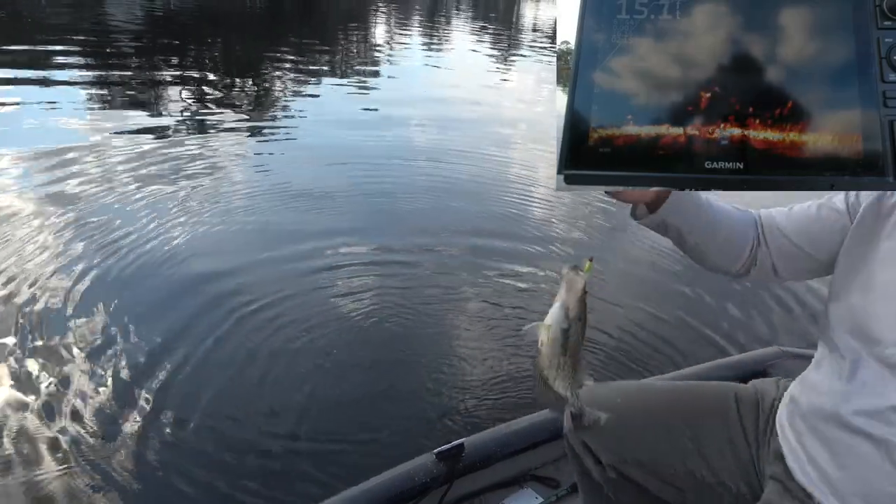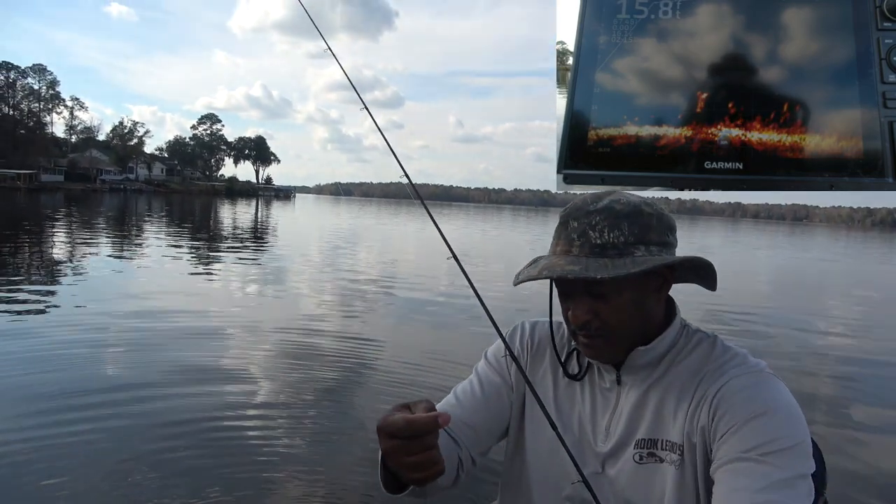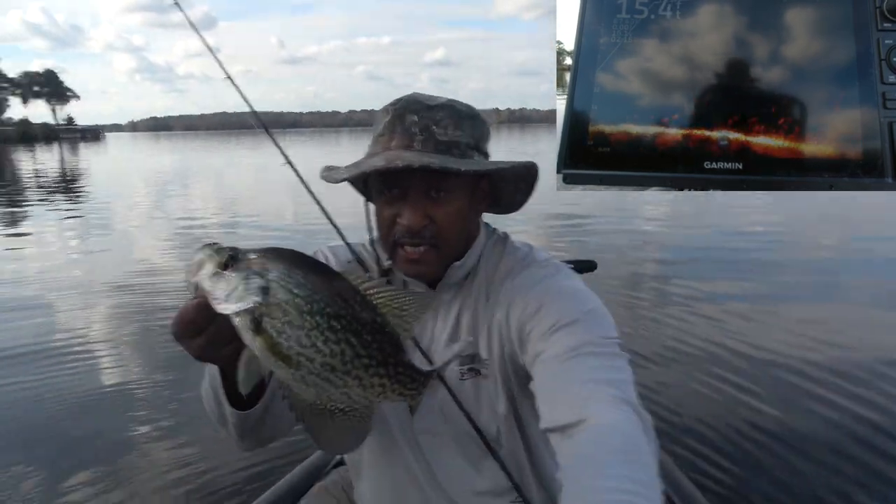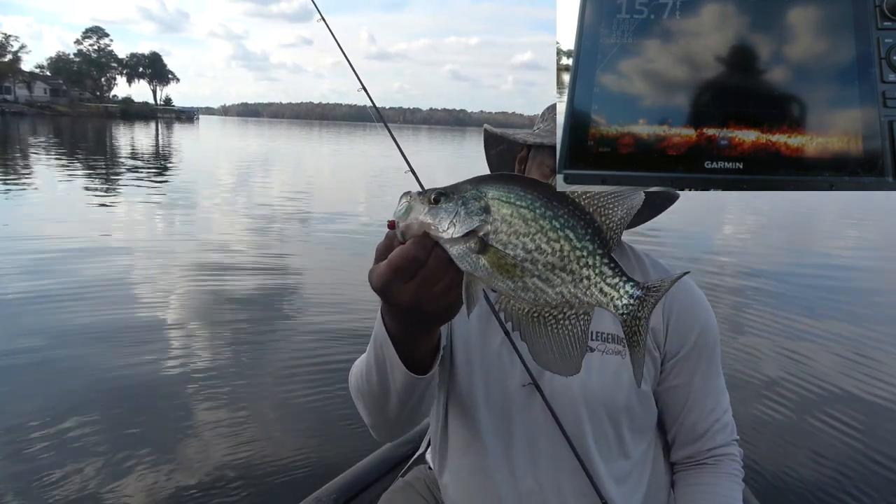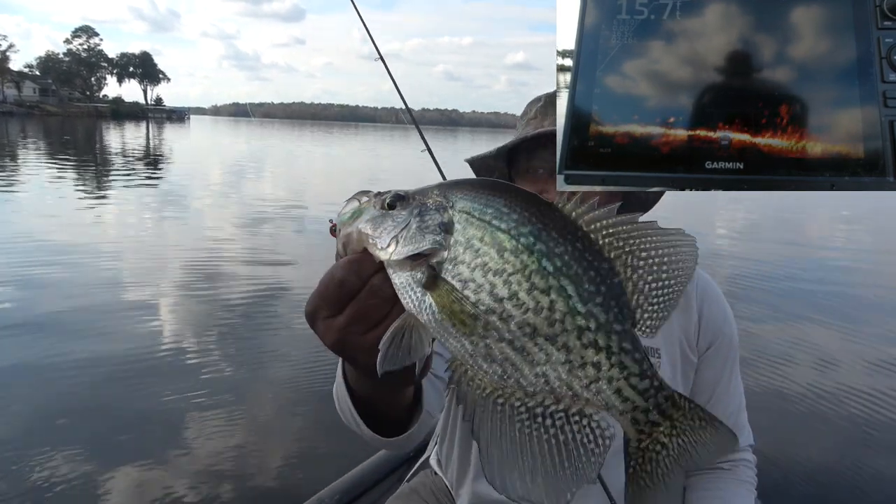Look there. Now, ladies and gentlemen, that's a nice Lake Tarquin crappie there. I'm going to go ahead and set up here real quick, throw them back there in the live well, but I don't know, pound 4 ounces, something like that. Nice, thick, beautiful, healthy fish.